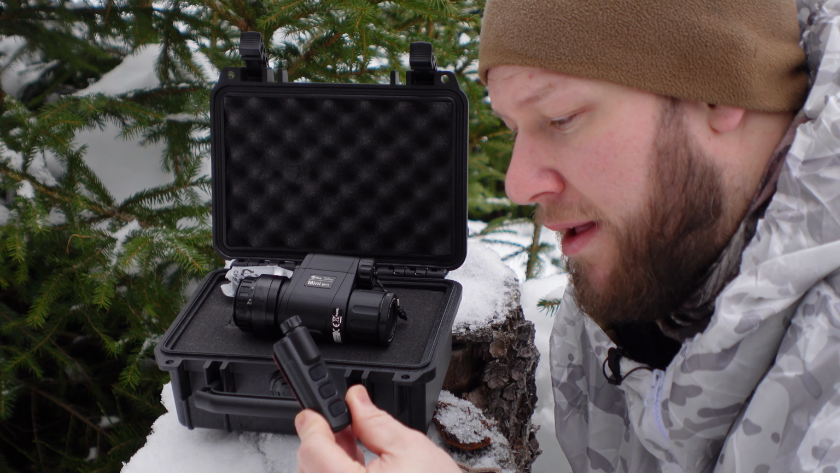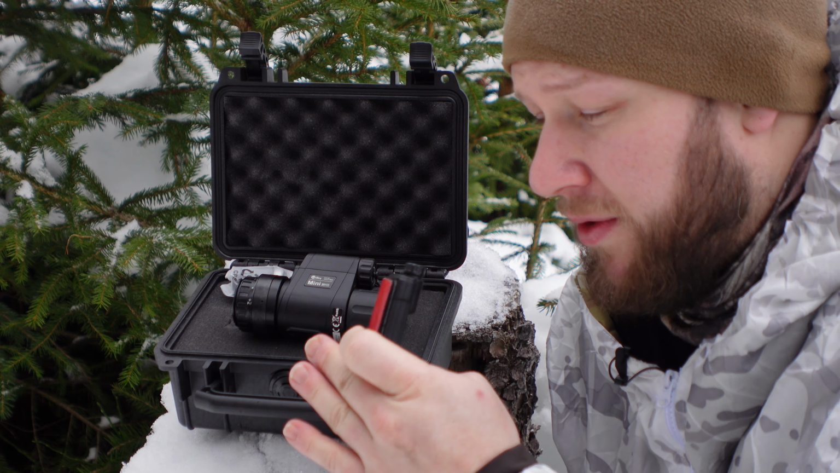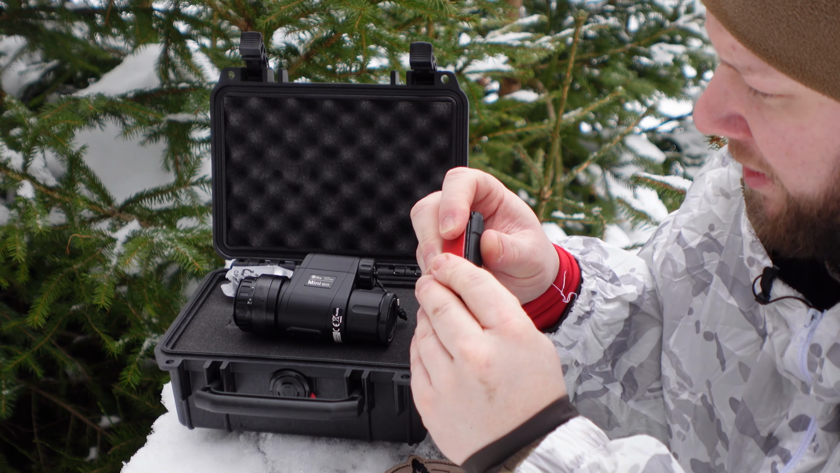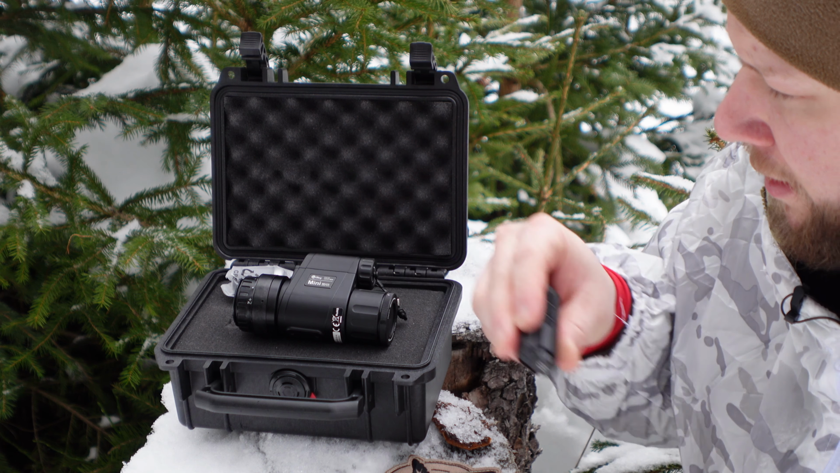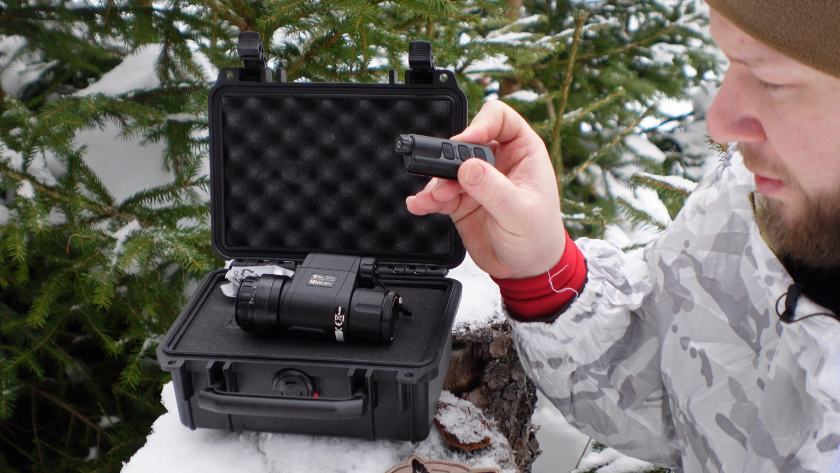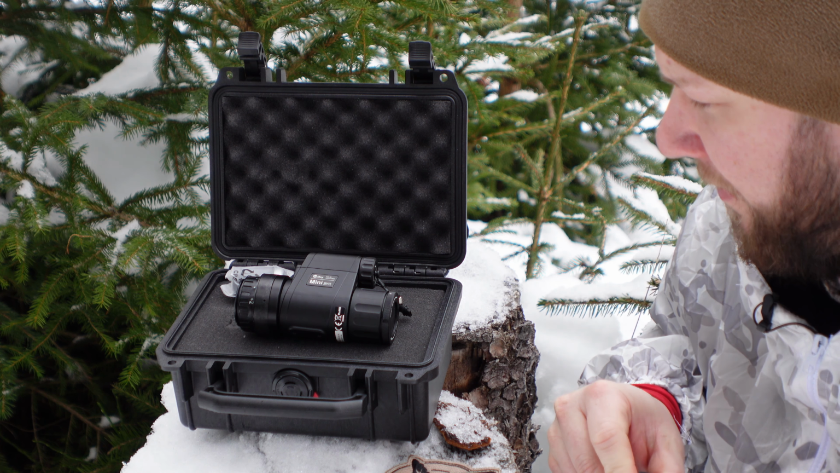The standby is pretty good for saving some power on the unit. You can put it on a rail or glue it down somewhere you want, and you can put a little clamp on it to take it on the wrist or something like this. It's pretty good when you have the unit on the weapon or use it as a clip-on unit.